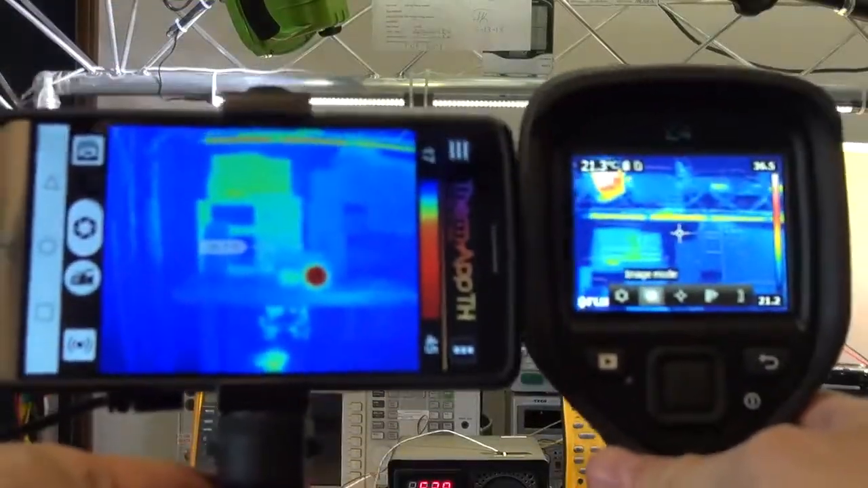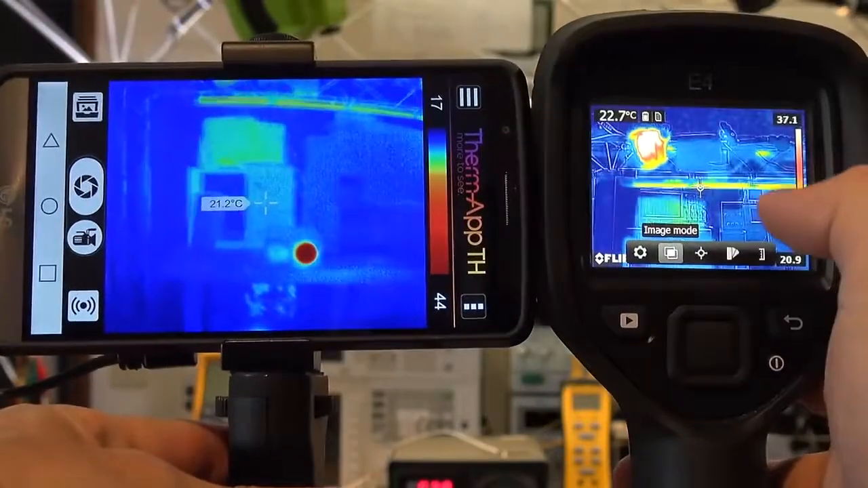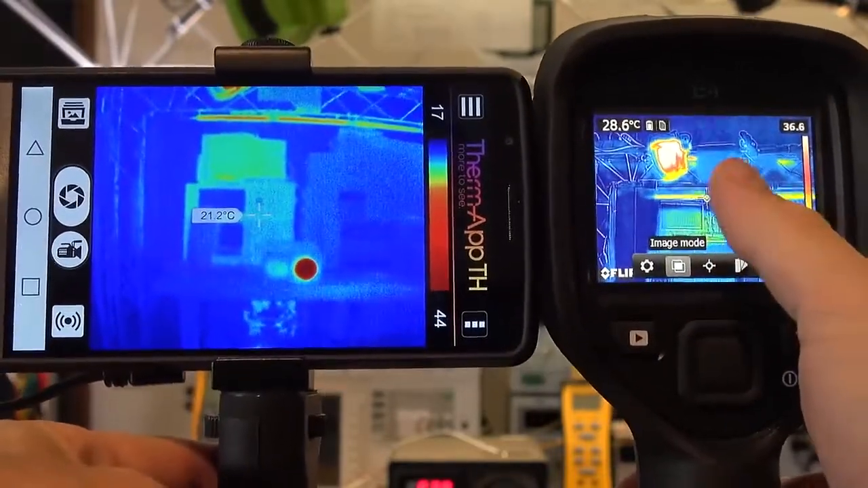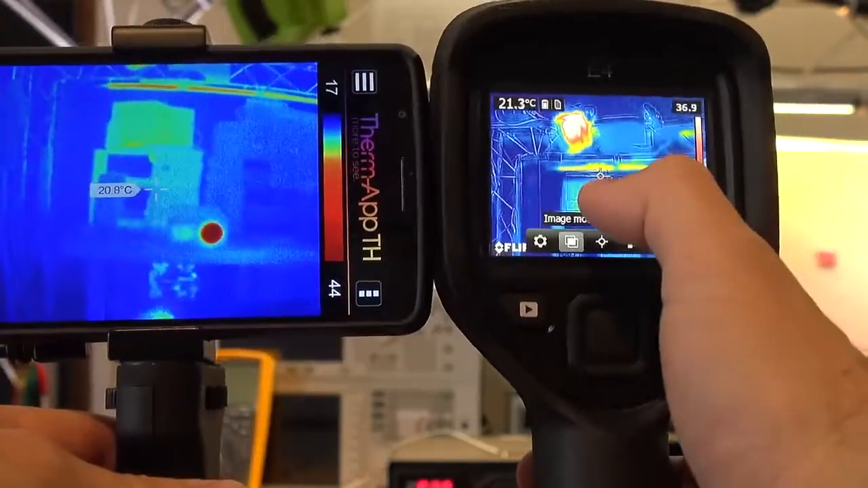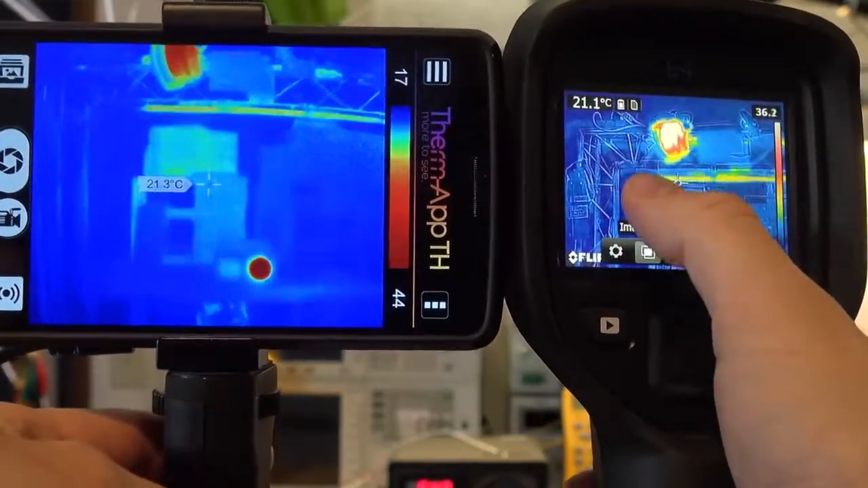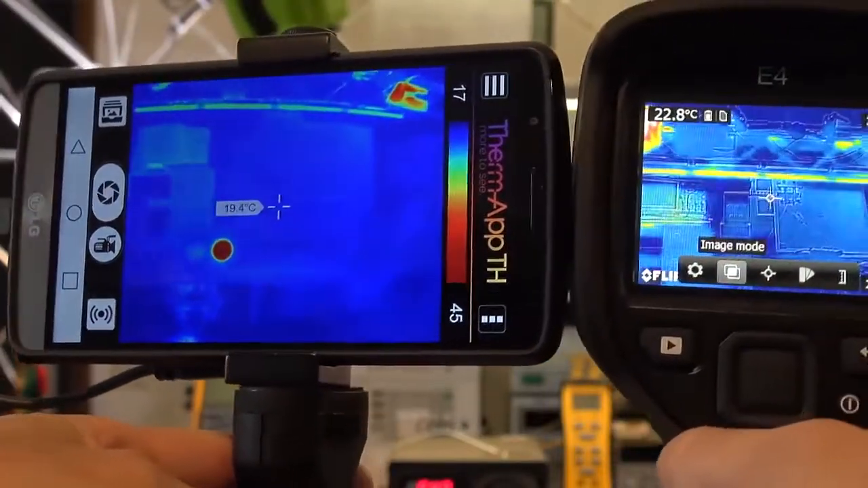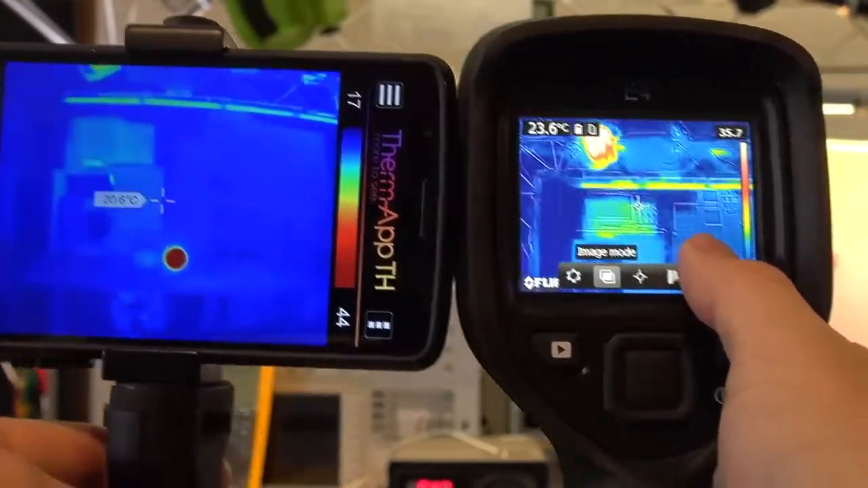So let's get down to the actual testing. The first thing I want to demonstrate is the field of view. Now the camera with the other widest field of view that I have is the FLIR E4. The FLIR E4 sits at 45 by 34 degrees, whereas the Opgal sits at 55 by 41. And if you can see the trellis work of the lighting stand above my bench, the Opgal has a noticeably wider field of view. So as I turn these around, you can see that board takes a while to come into the image.